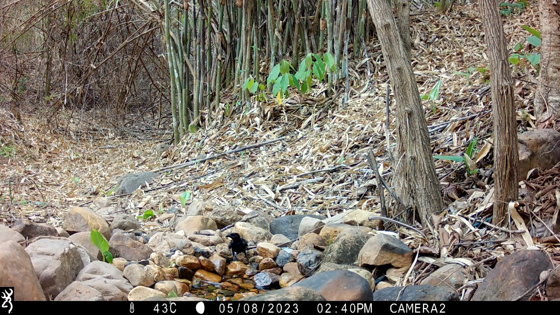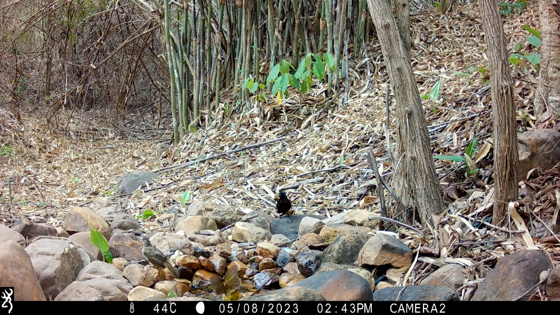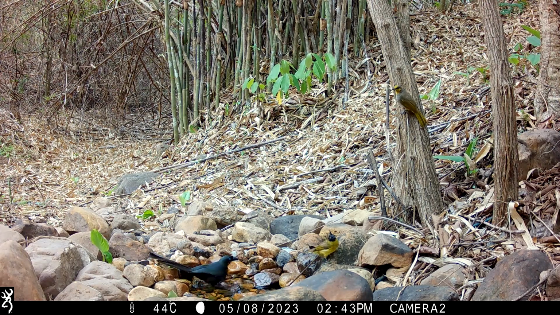And actually I am a little surprised and somewhat disappointed that we didn't get any snakes coming down to drink in front of the camera. I wonder if we actually did and they just didn't trigger the camera. I'm not sure.